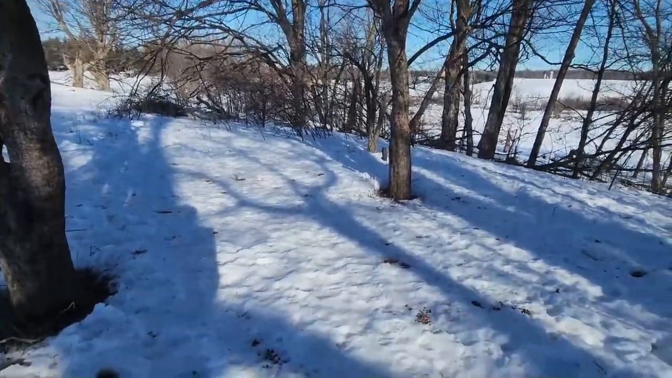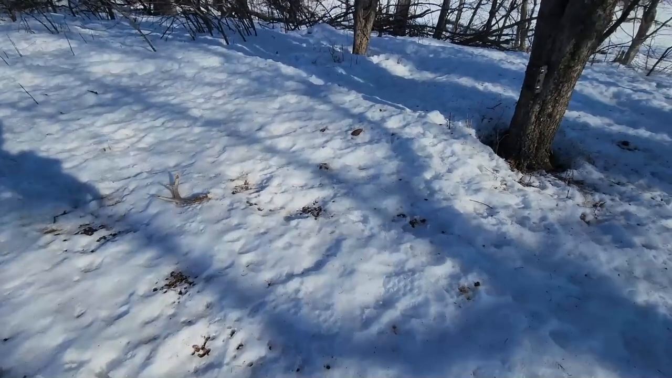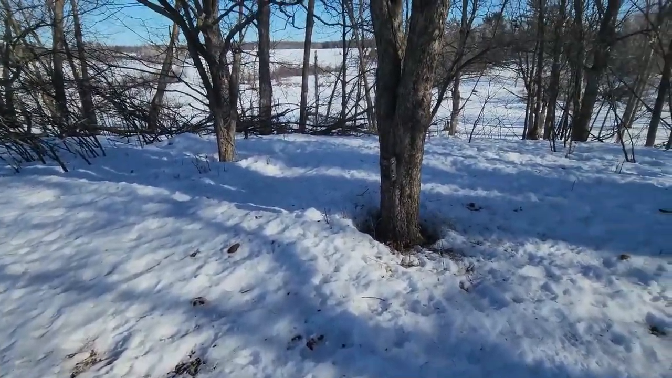But anyway, this is where I found the antler, so I've got it laid out right about where, right in the general area. I found it actually right over here the other day, but got my camera set up low.